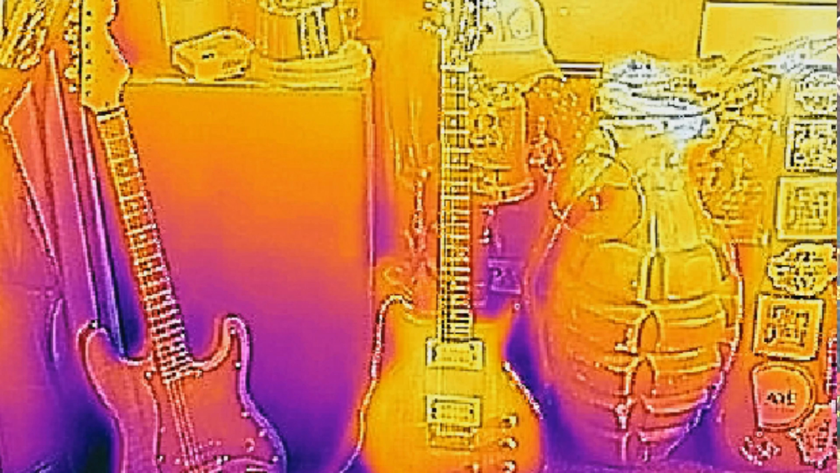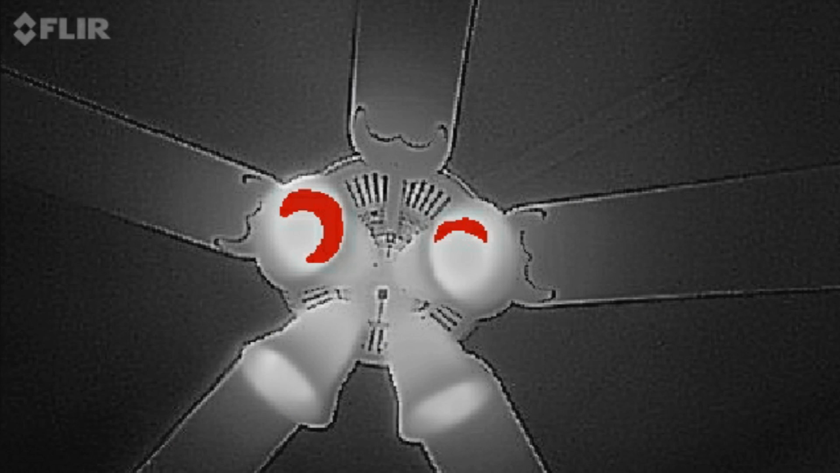Around the house or in the woods, there are all kinds of neat things that you can use these for, and once you have one in your hands, you're going to find things that are really cool that you never thought of before. It's kind of cool to look at the world through an entirely different set of eyes. There's so much happening in front of us that we can't see or we just don't think about, that when you look at it through something like this, it's almost an overload at first. It's really, really cool. It's a lot of fun.